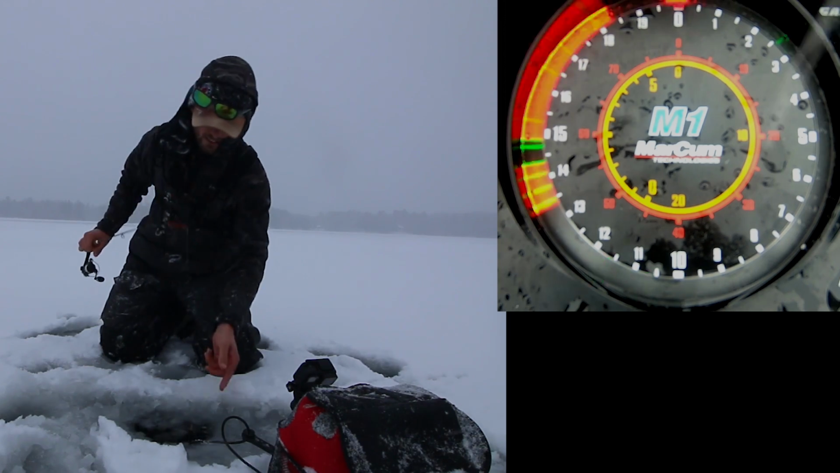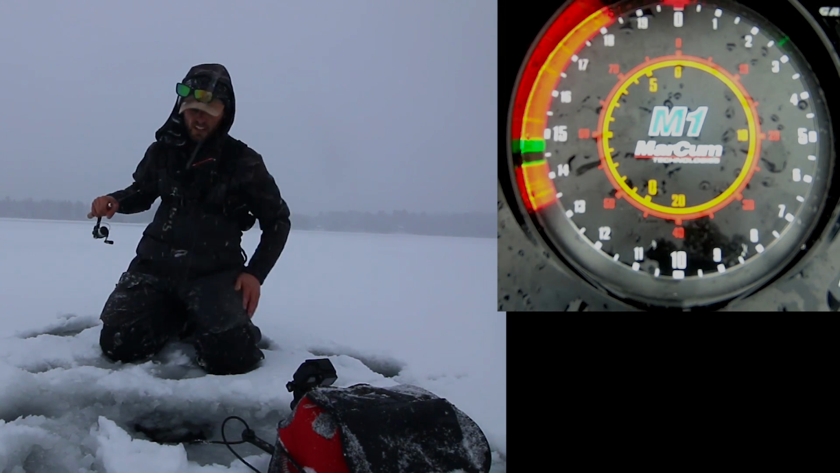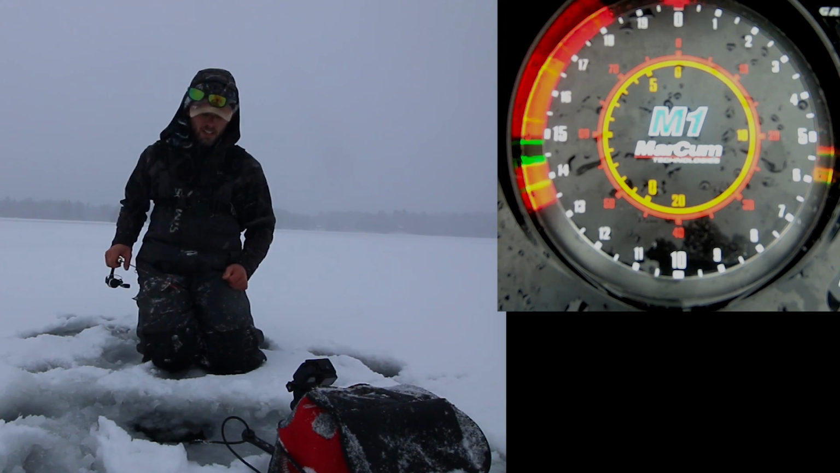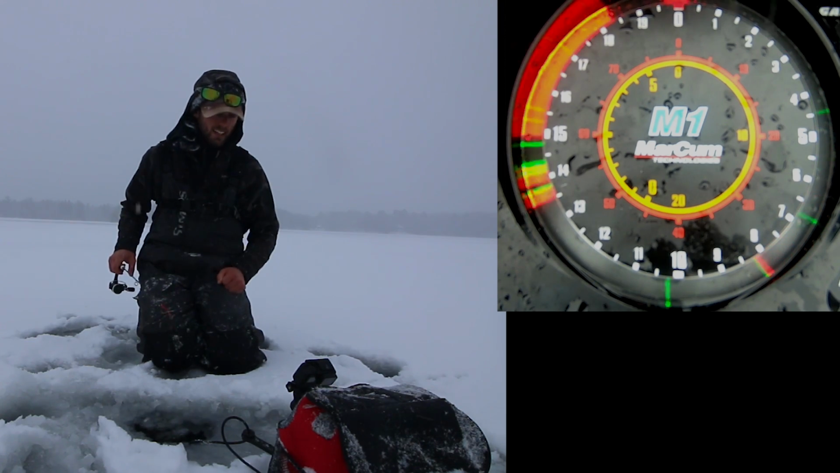And anytime I'm fishing under the ice like I am now, I love hammered finish baits. I love anything real metallic. I love golds, and having that extra reflective characteristic, that hammered finish, throws a lot of light down there.